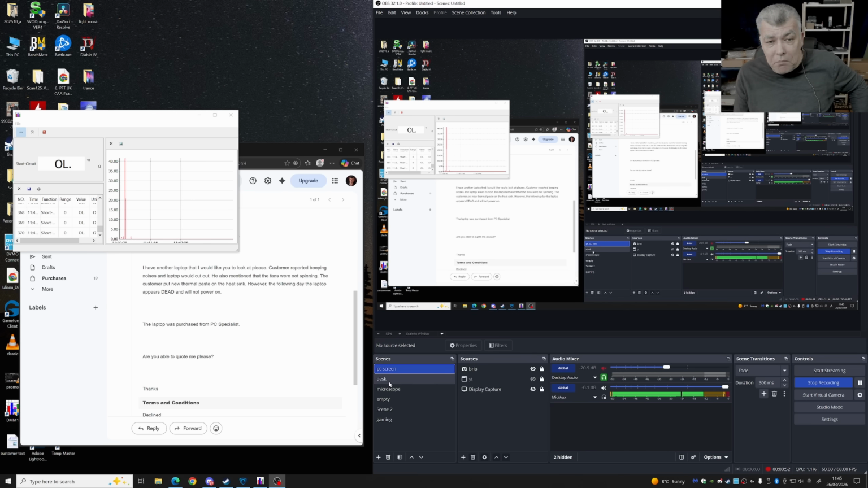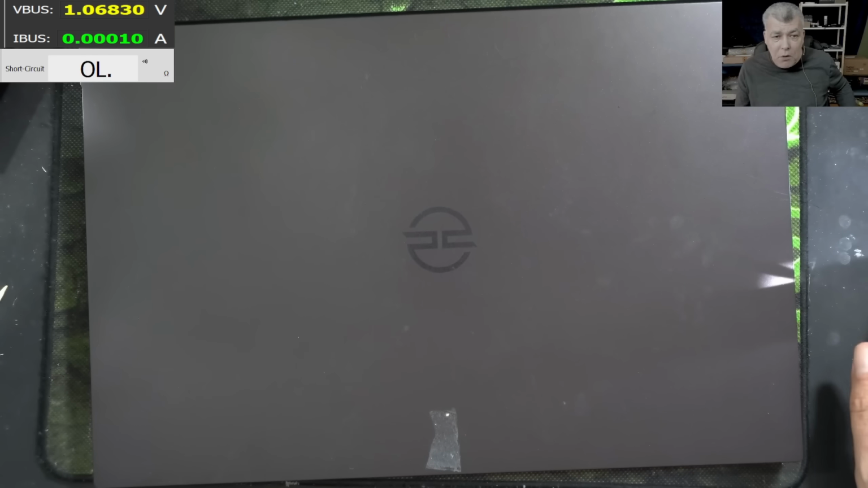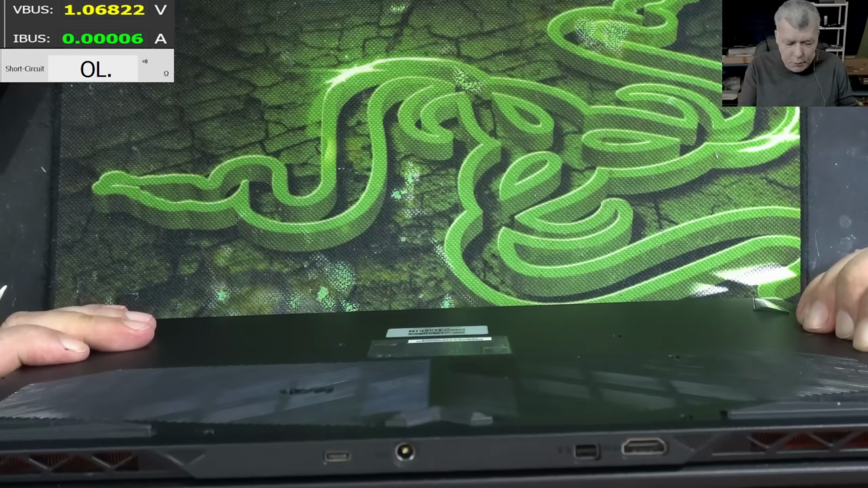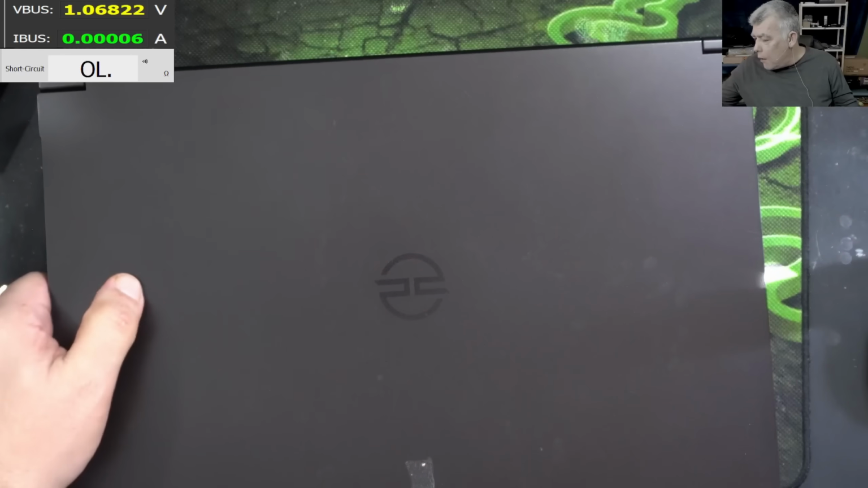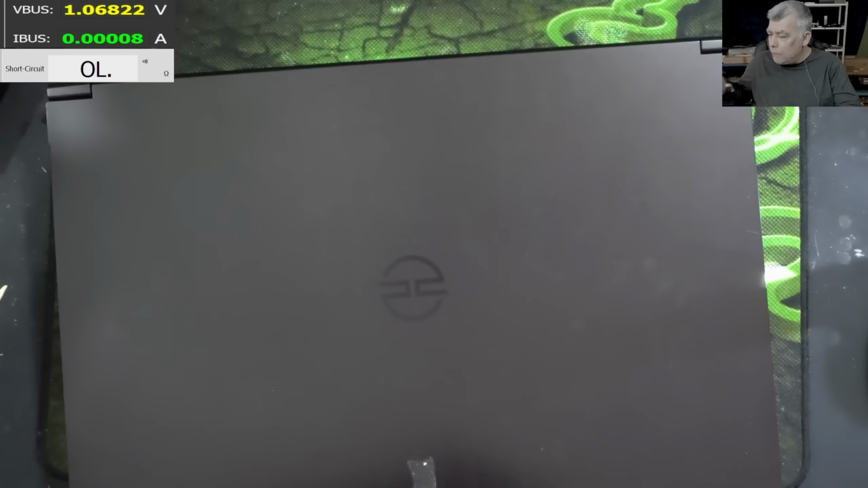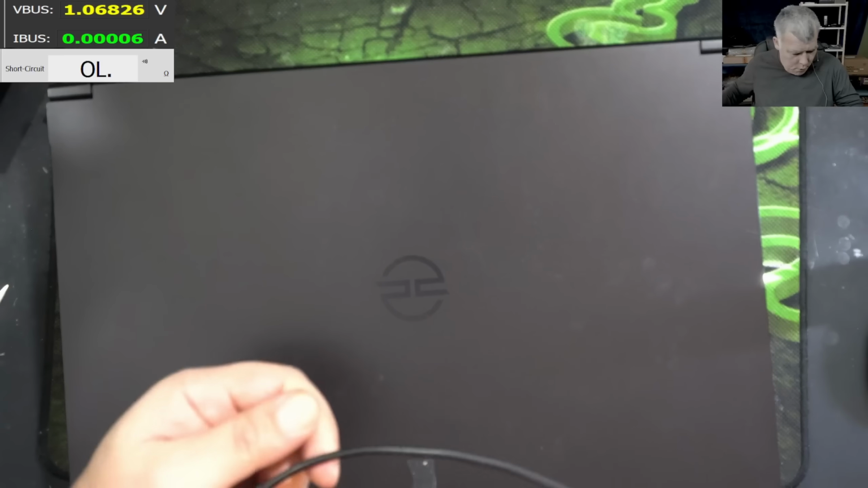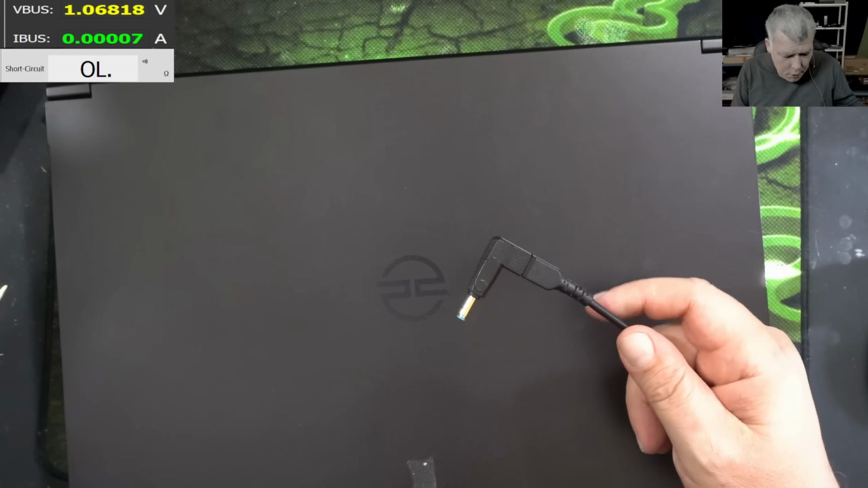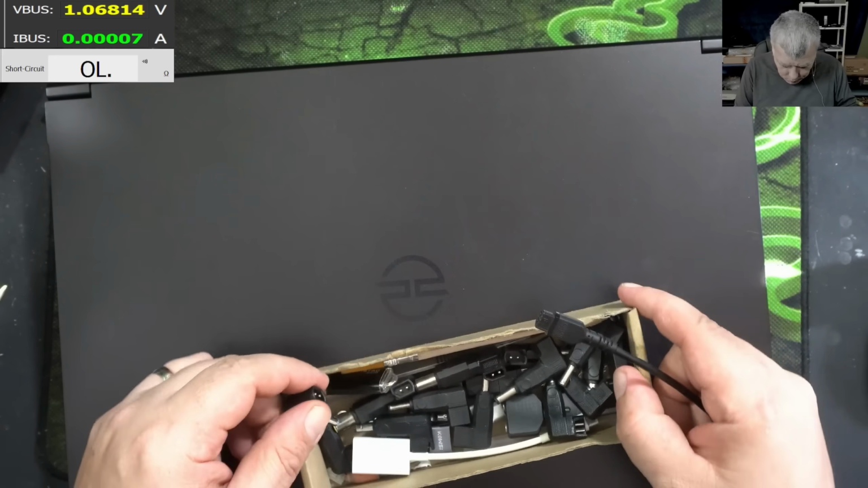Interesting job. What I believe, probably the customer replaced the thermal paste and the laptop died. I've seen a lot of CPUs and GPUs with cracked corners. So yeah, that's possible. But let's plug in a charger and let's see what it's doing.